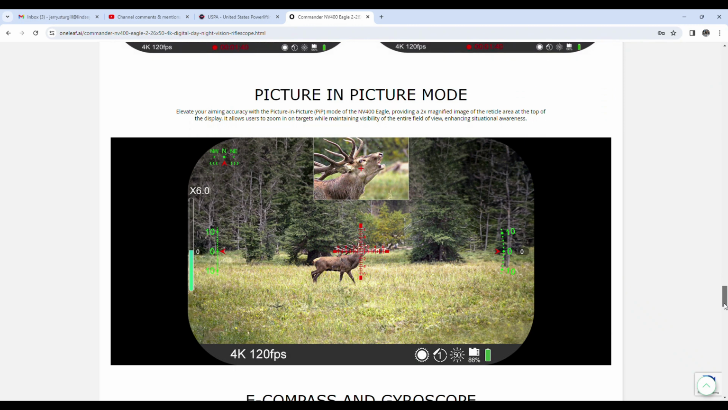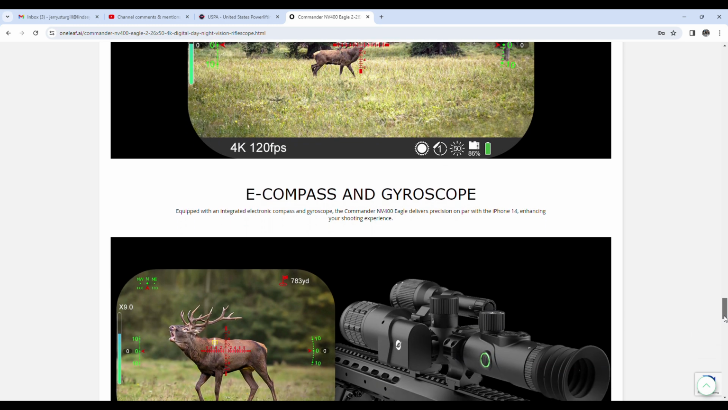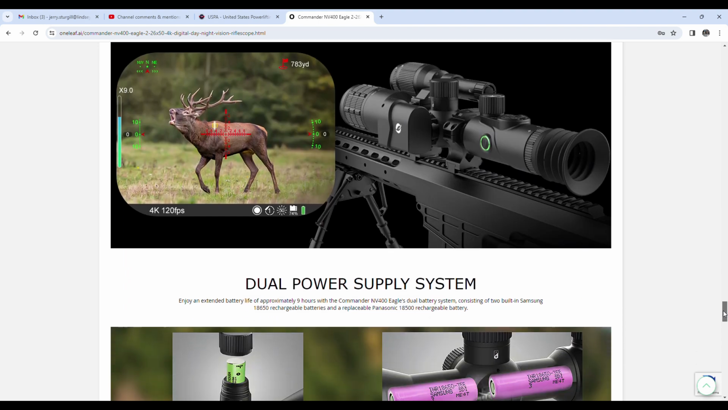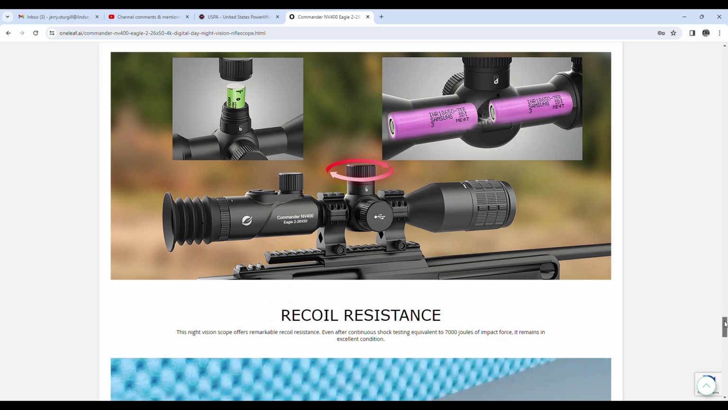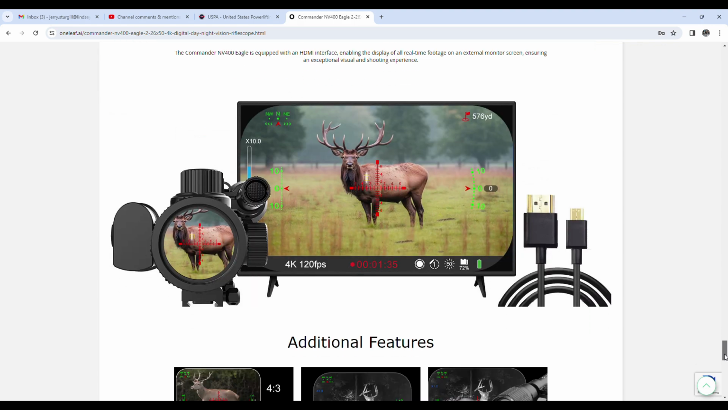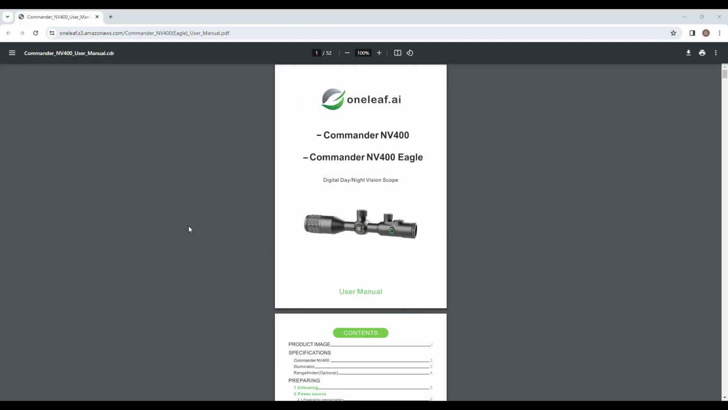There's a little glimpse of the picture-in-picture again. I'm not quite getting that quality. I'll show you guys tons of in-field video after we have a look at the manual, but definitely don't think I'm getting quite that quality as what they were showing there. There's a little view of the internal batteries, and of course you can use the external batteries in addition to that, so plenty of battery life.